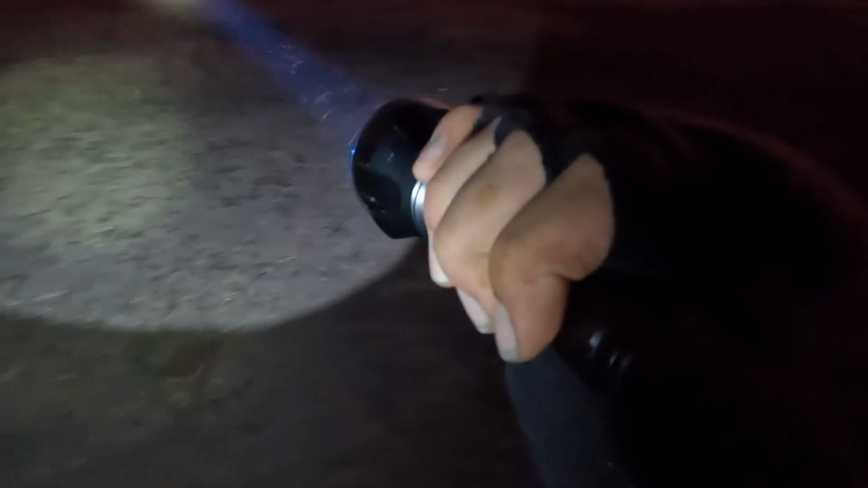It's just not quite dark yet, and I'm just shining my torch around. I got this, was it a Warrior X Turbo from Olight, a great torch. You can get about a 1,000 metre throw, and there are insects, mozzies in my face.